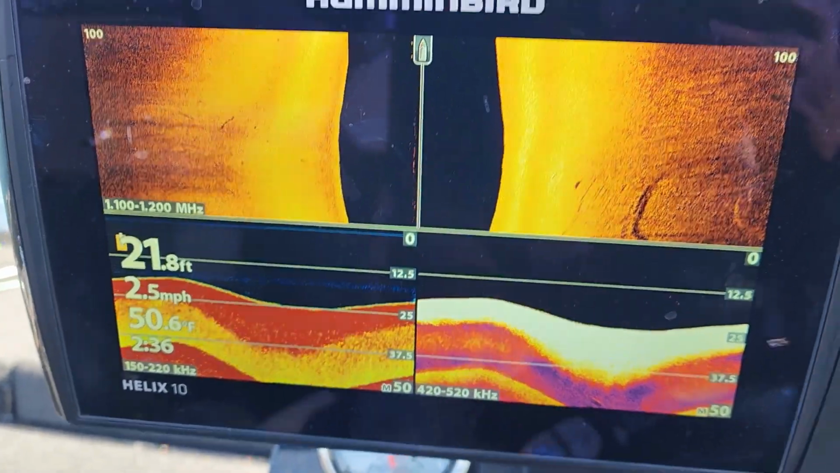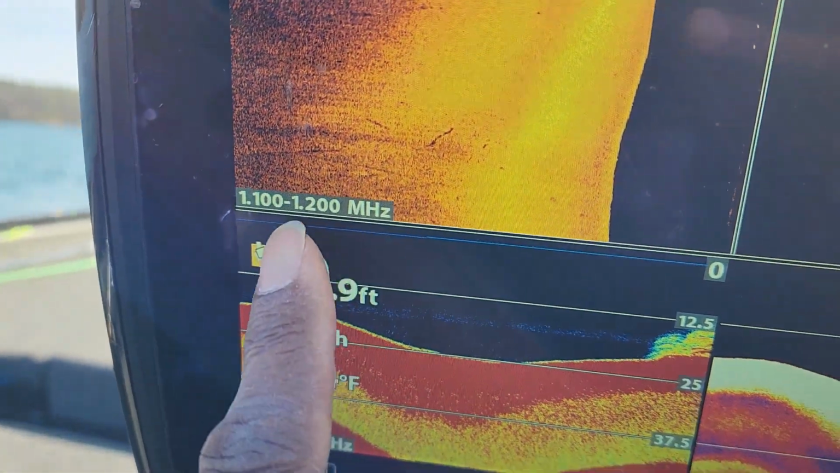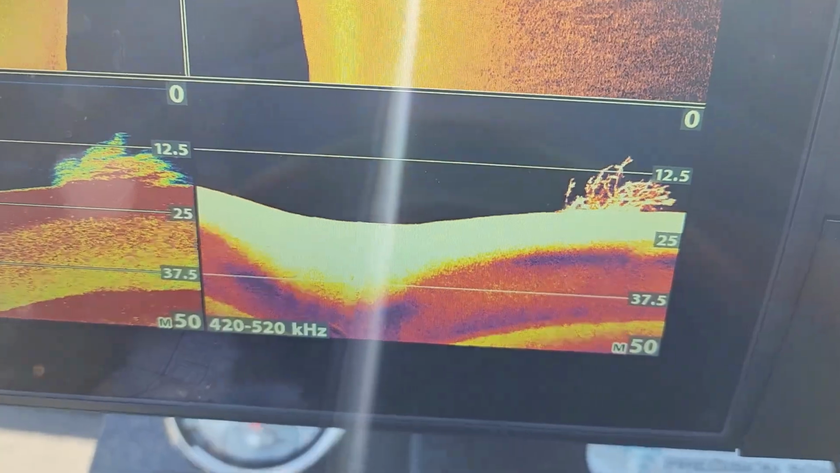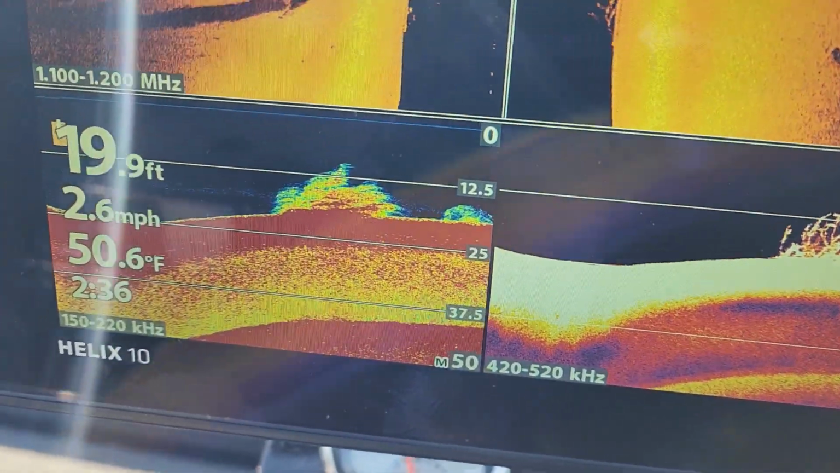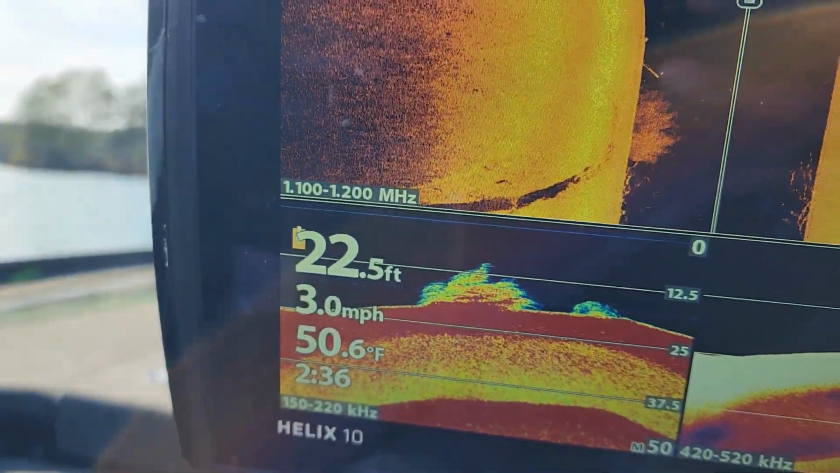Here we go, guys. All right, so this is my side imaging. Look right here, you can see it's on mega imaging. This is my down scan, and as you see, I do not have that on mega imaging right now, but look how clear that picture is. There aren't any fish in there, but you can really get a good idea of how clear that is right there. Let's take a look at that side imaging too.